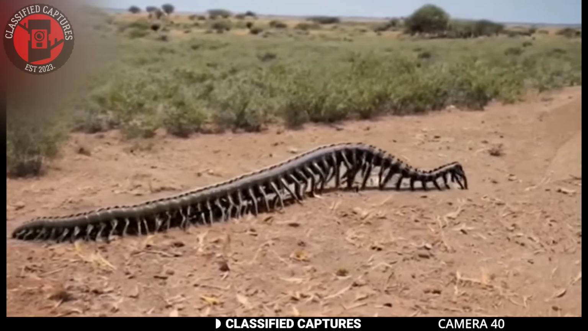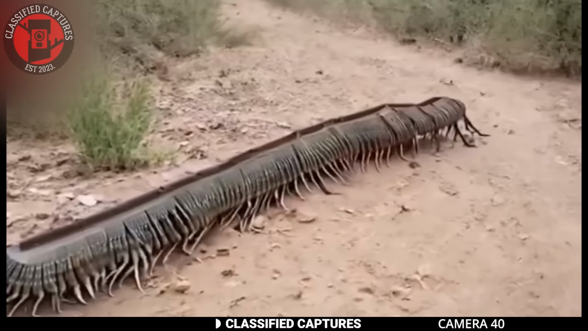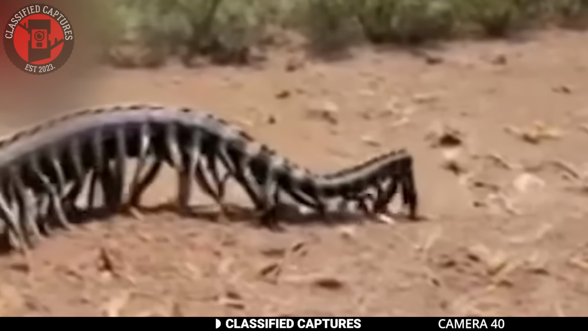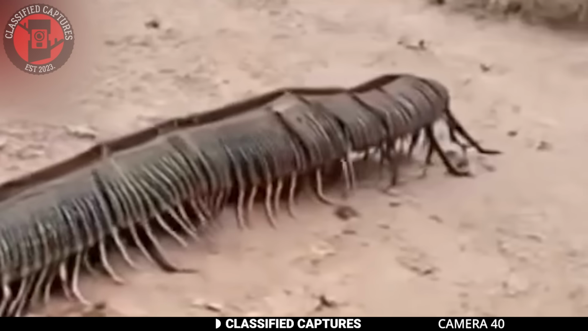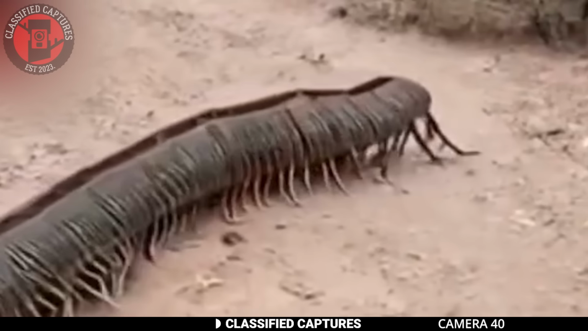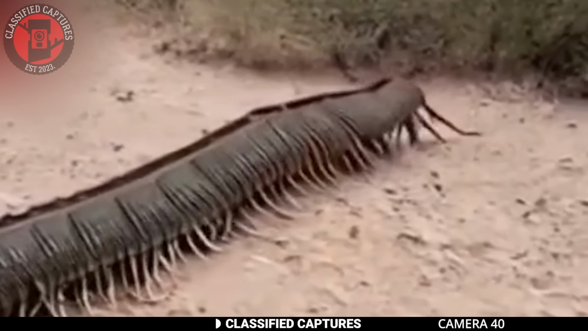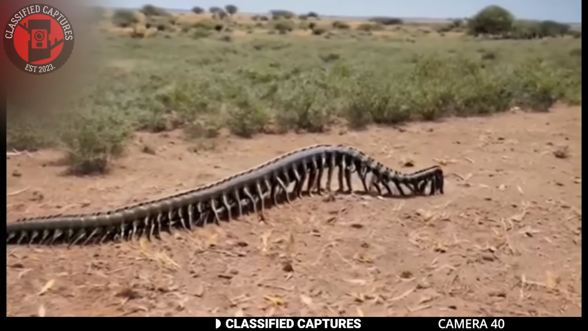Moving on, what do we have here? An 8-foot-long centipede-like creature? How is this even possible? The paranormal community has been buzzing with this video and people are divided on what it really is. Some are calling it a cryptid, while others are convinced it's edited footage, one made from clever CGI or special effects. Looking at it, I'm tempted to join the AI gang on this.